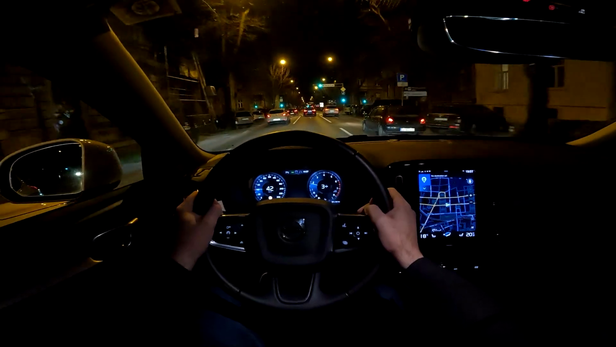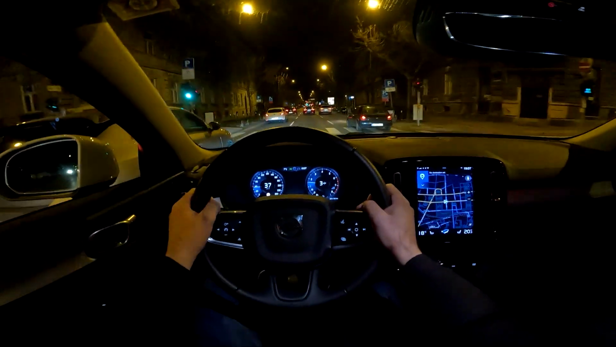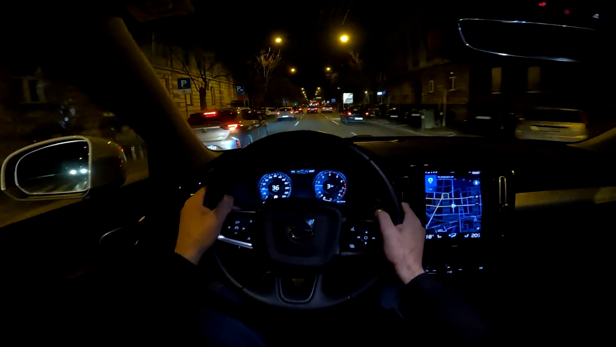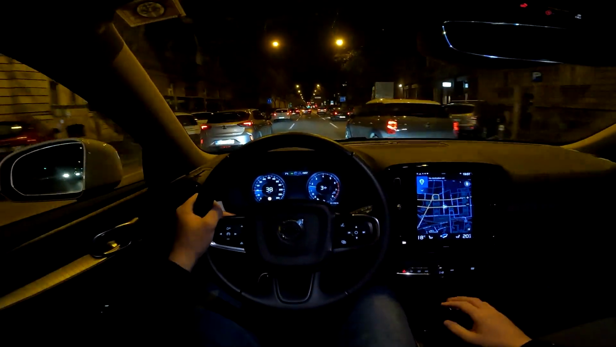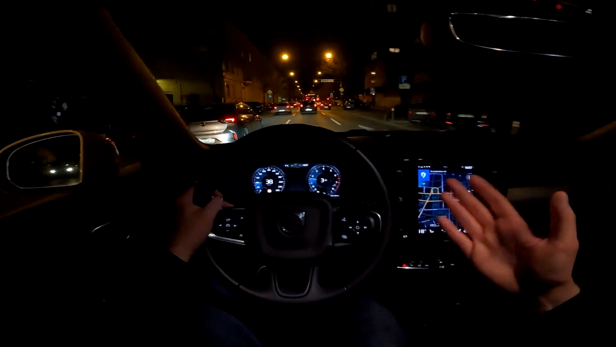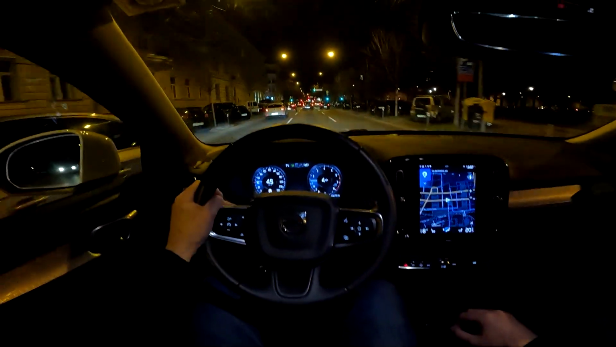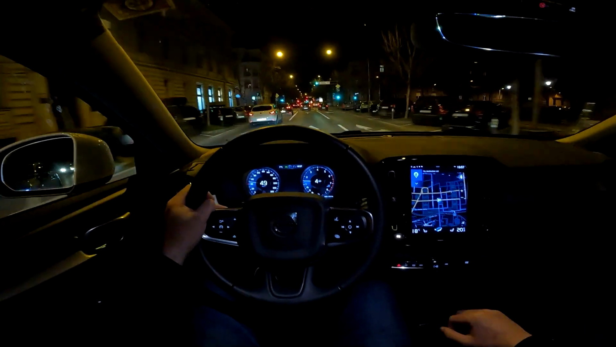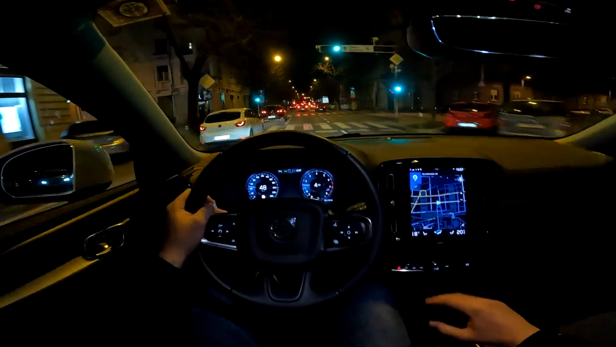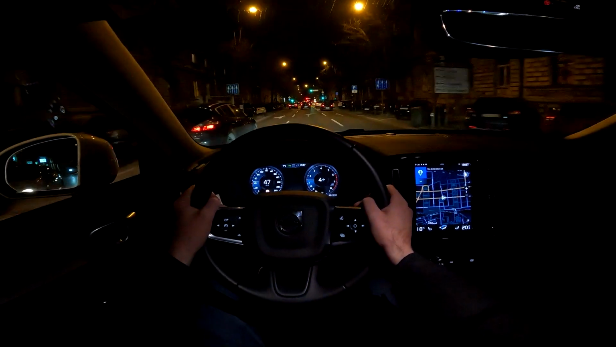Of course, this car is packed with technology and safety systems. After all, it is a Volvo. And of course, you can add even more features. Currently, this is like the base one with the front assist. We have also the sensors. We also have the camera for the rear, which is, I believe, an option. And we also have the lane assist.